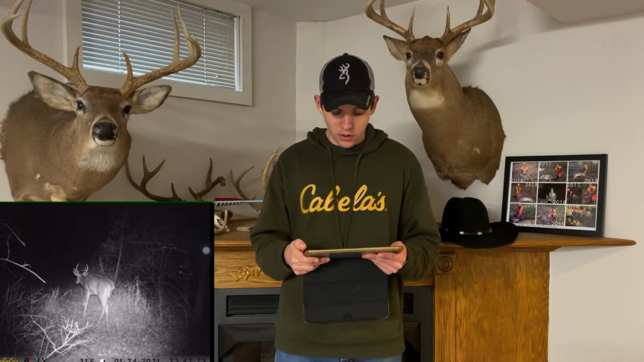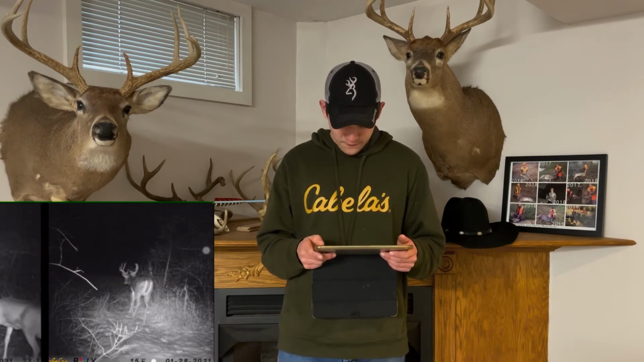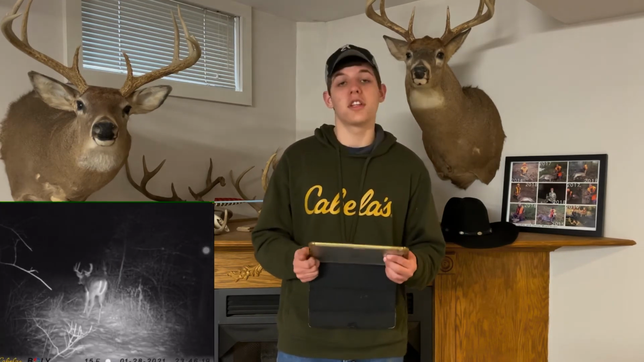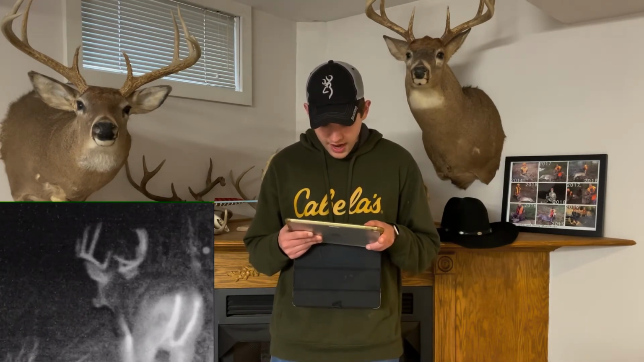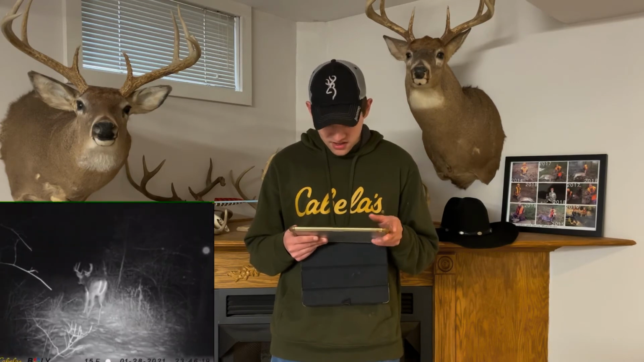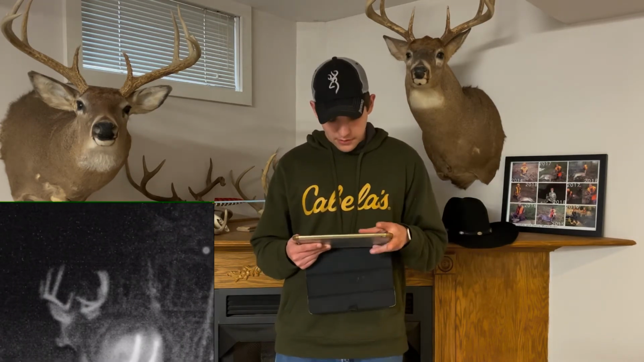Nice 2-year-old. Another 2-year-old. Holy cow. See, it snowed a bunch. This is during the polar vortex on the 28th. Started to snow. He got up. Gosh, that is a nice deer. I think that's that 9 point. You can see that G1 on his right side there. That looks really nice.